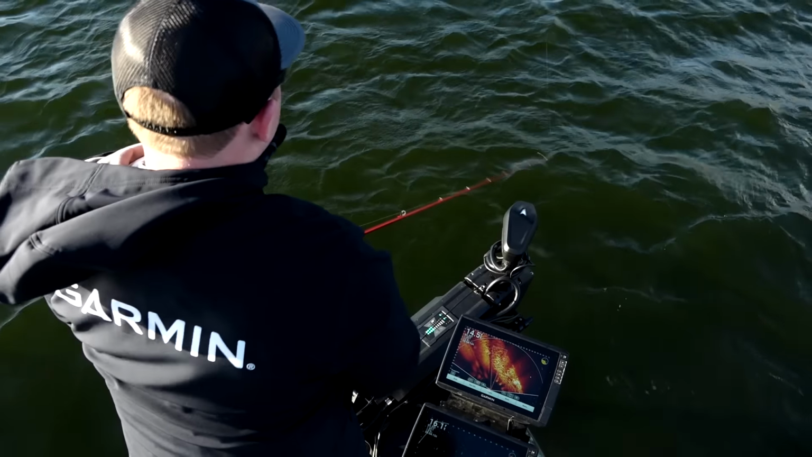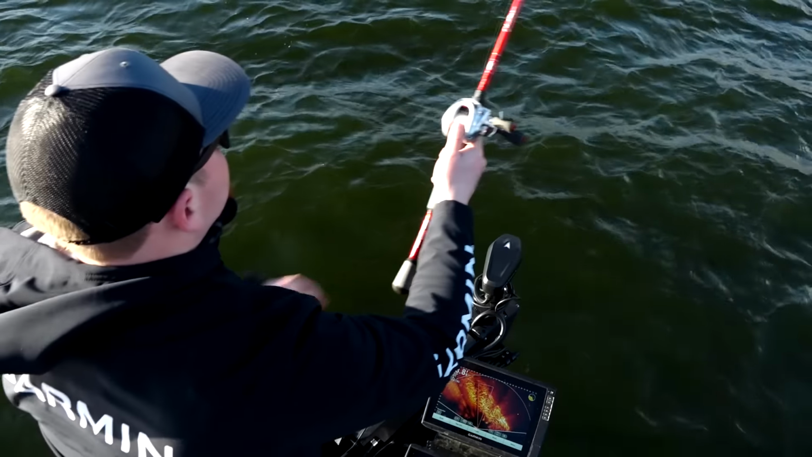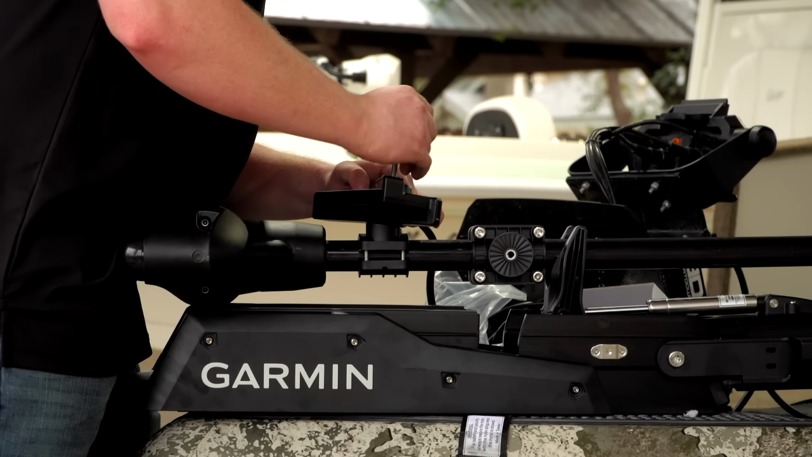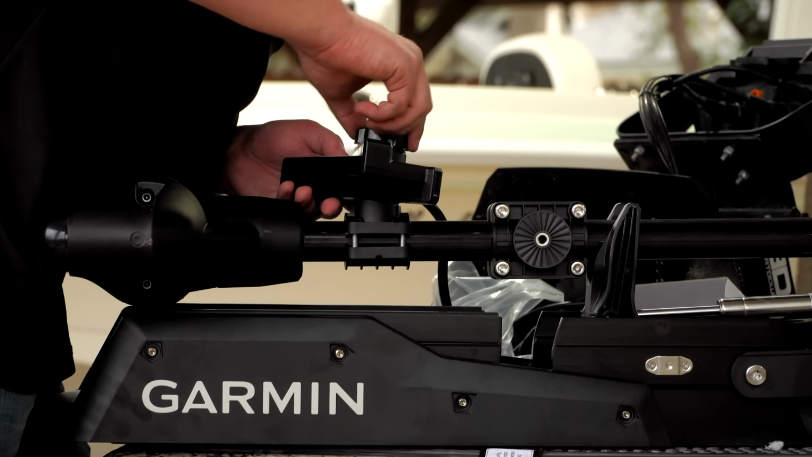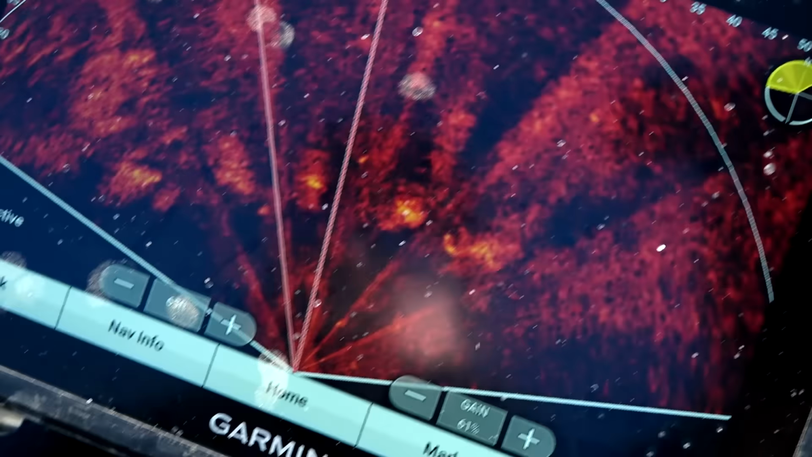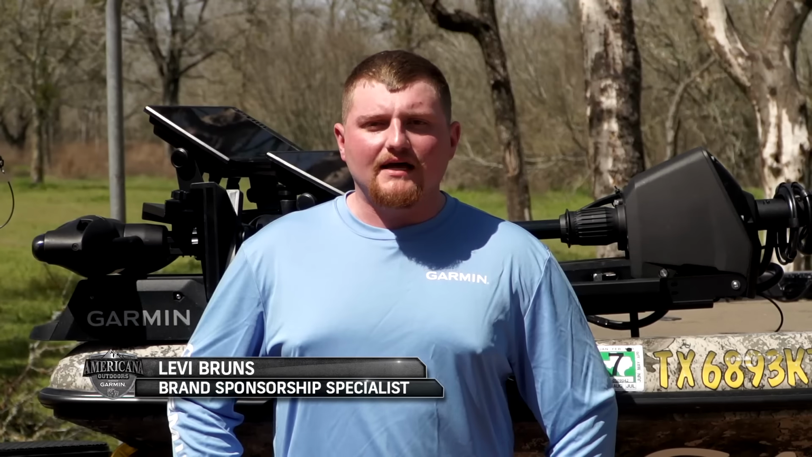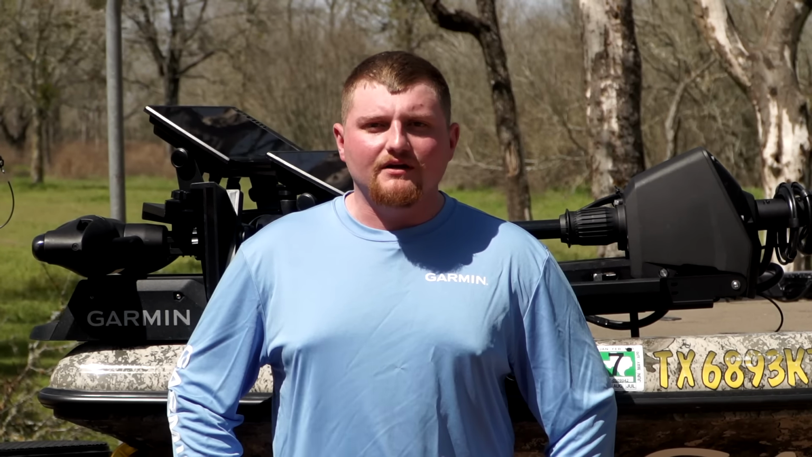Speaking of products that are second to none, let's take this time to turn our attention to the newly installed LVS-34 and the LVS-62 transducers. On this boat, we put an LVS-62 and we've been able to really play with it and see what its potential is in perspective mode. It really cuts that learning curve when you're out there trying to break down a lake you've never been to and see structure.